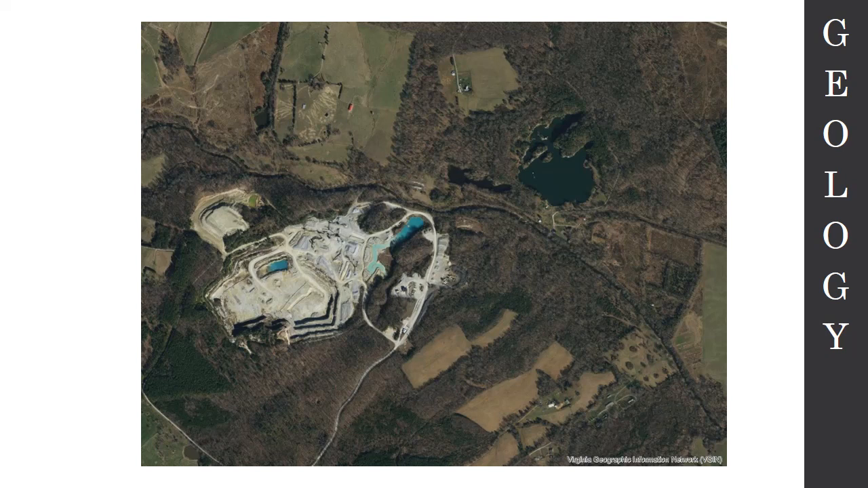So they've extracted that for titanium dioxide, for pigments, and they've also taken it out for other reasons. But titanium mining and feldspar mining are the two big ones over here. So let's look at this on the LIDAR, and you can see just how disturbed this area has been by mining. Things that you really couldn't see if I go back over here.